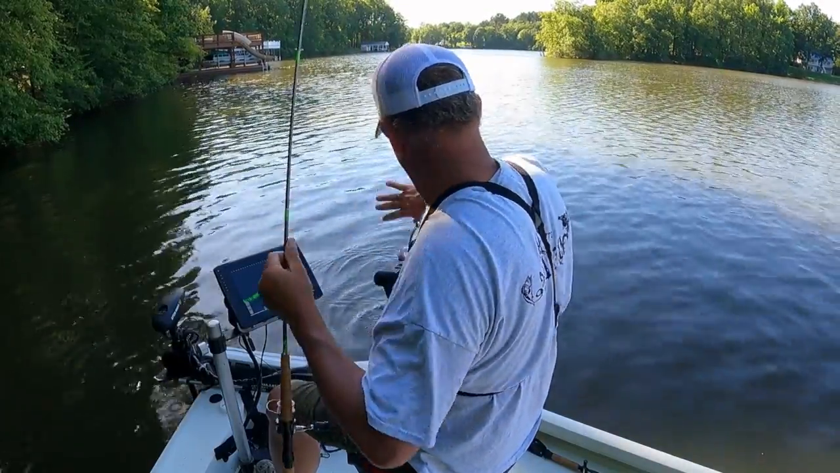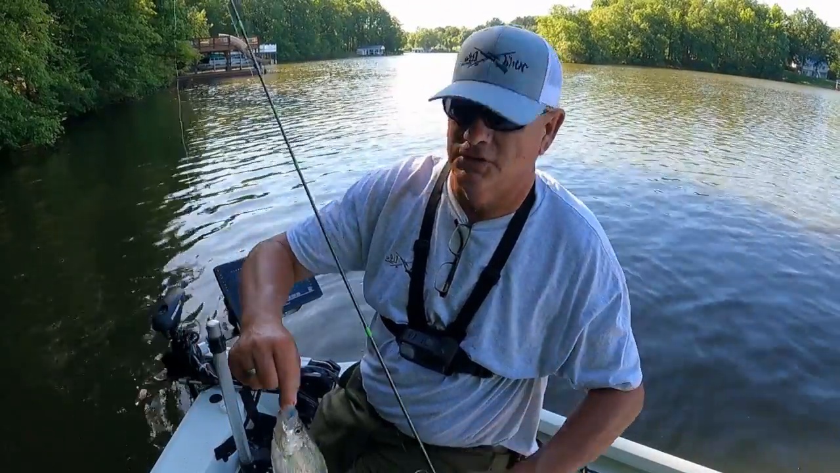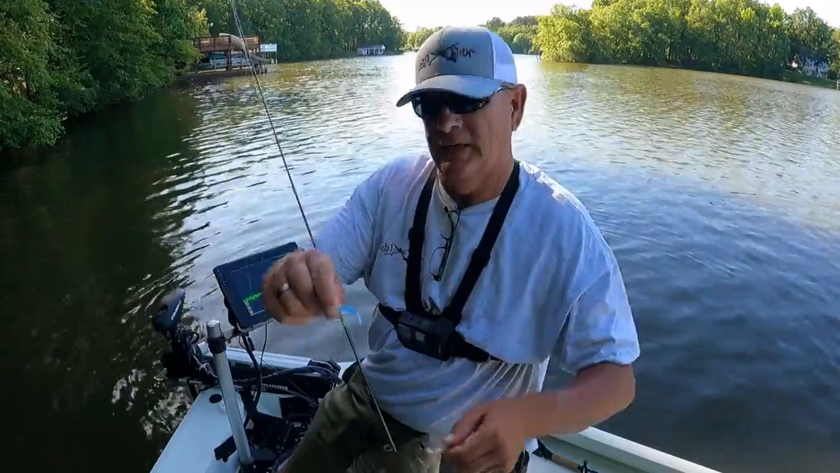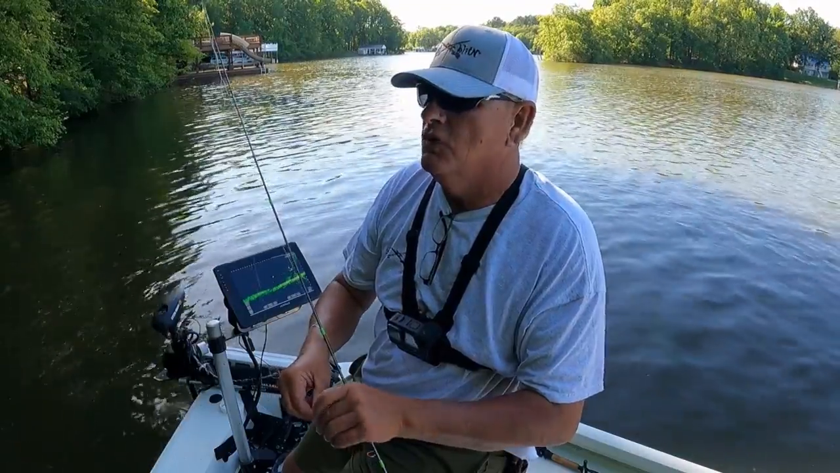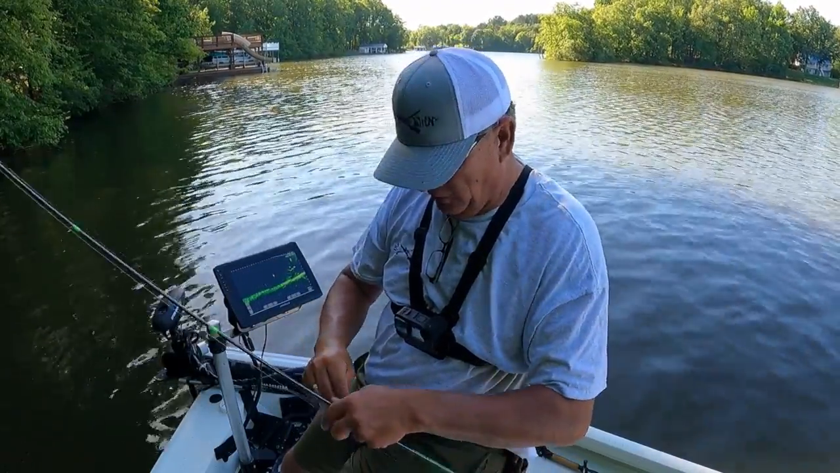A little bit smaller. Hitting that new sapphire color in the LC shed. Figured I'd try that some this morning. Hadn't tried it. It's a new sapphire color. Pretty color. Just a small one. I'm gonna switch over right here. I think I can be more precise with my long rod.